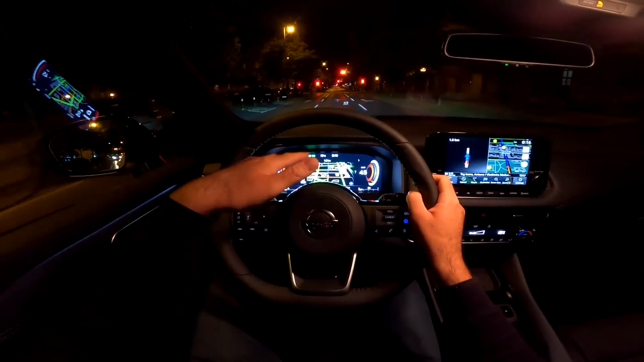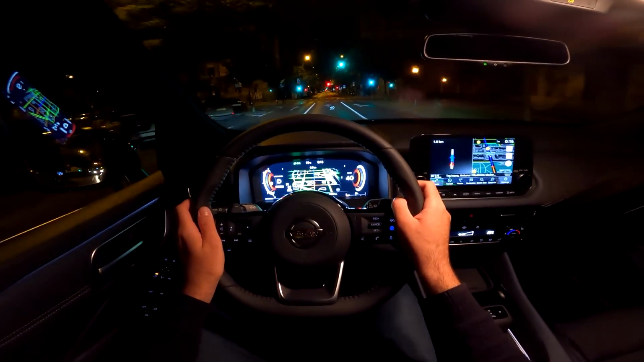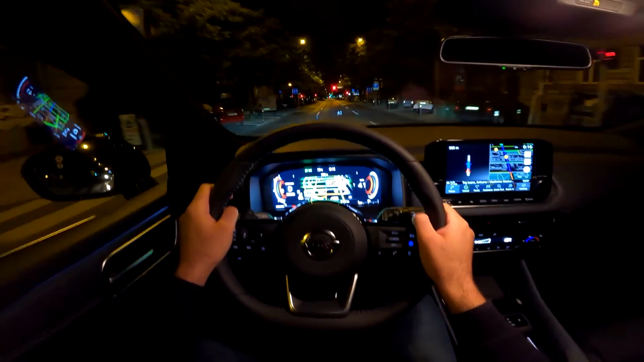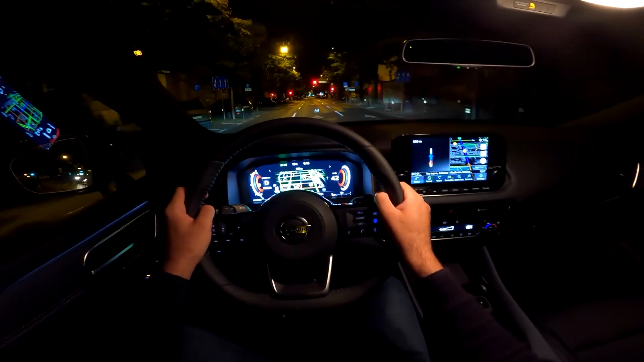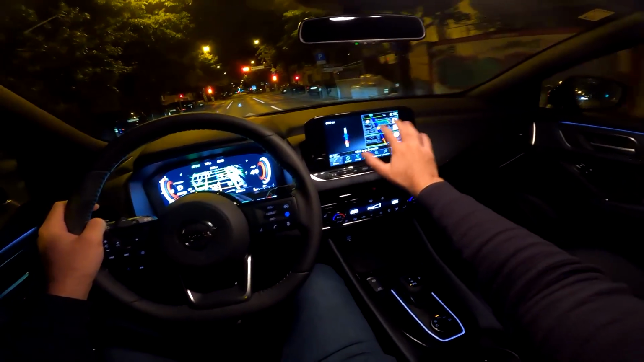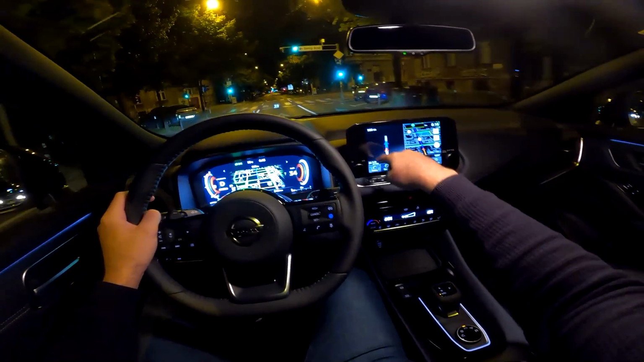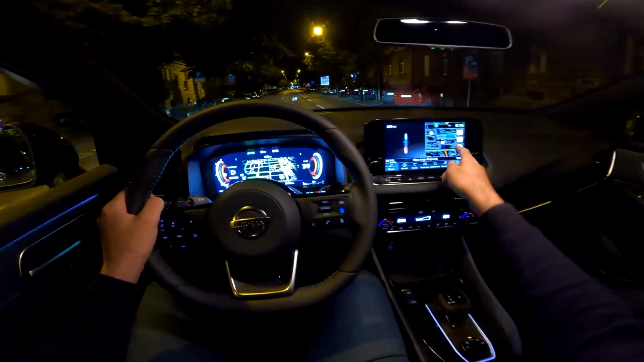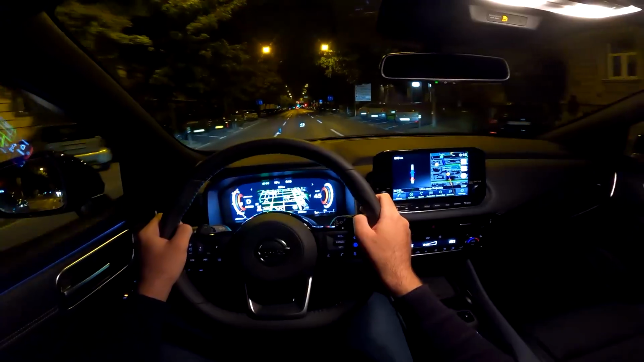I will not go the same route as the navigation. I just wanted to show you that we have this option of the map in front of us. And now here we have the dual screen. We have notifications and instructions where to go, and here you have the map.